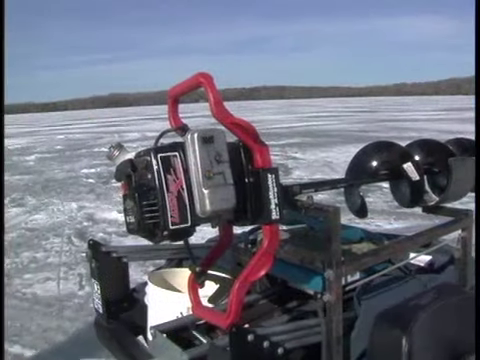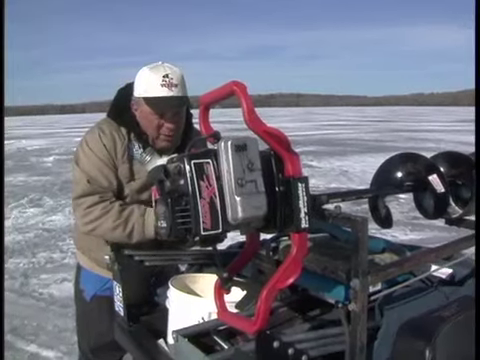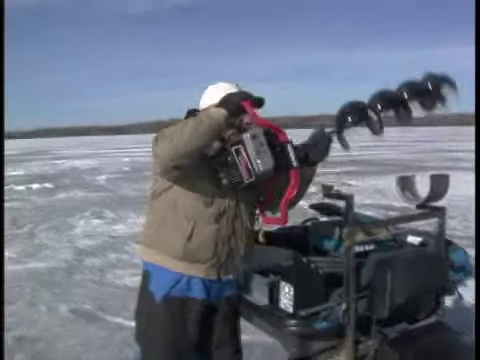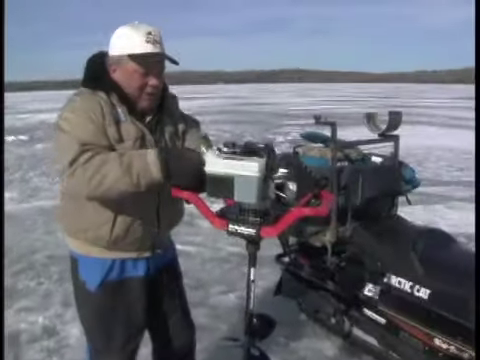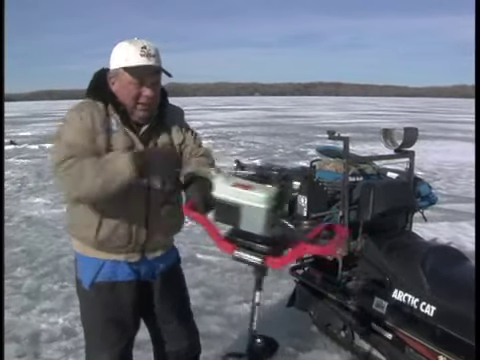Well, we got to open up a few more holes. This is kind of a community spot, and that's what's really nice about this StrikeMaster auger, this Laser Mag. It opens up old holes really well. So we'll start this thing up here, and we'll go around, we'll open up some of these old holes. There we go.